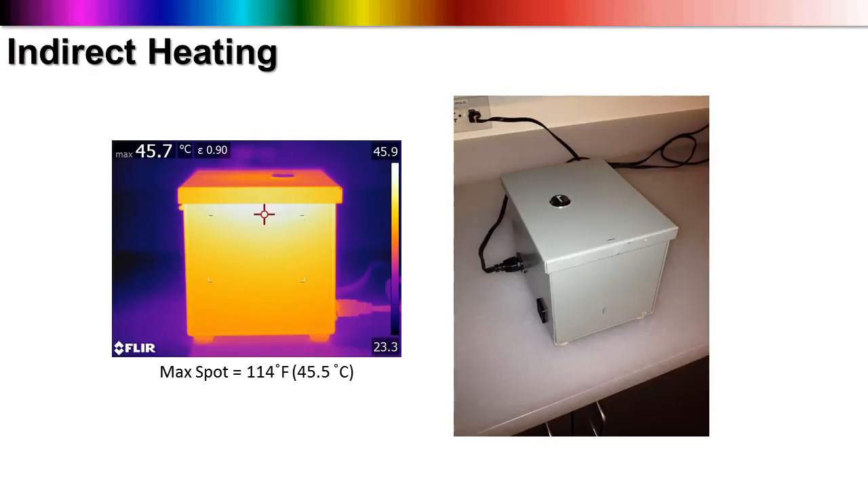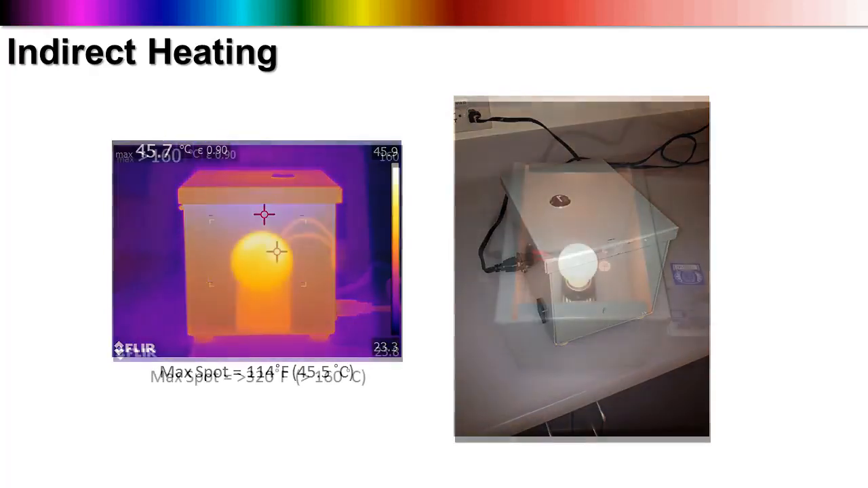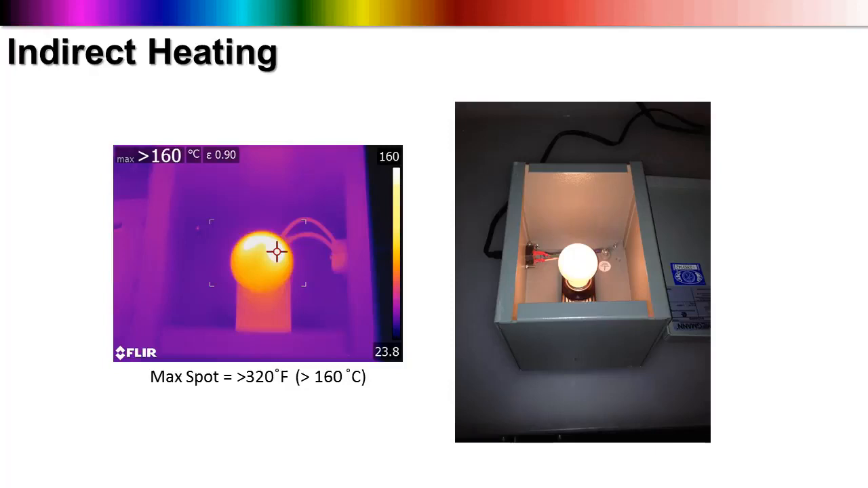This box in the lab contains an incandescent light bulb, and when energized and allowed to warm up, creates the following thermal signature. We can see a maximum surface temperature of only 114 degrees Fahrenheit here on the outside. After opening the lid and looking inside, we see an apparent surface temperature on the light bulb that's well over 300 degrees Fahrenheit. In this case, it's actually out of range on this particular camera. And when we run this lab in our classes, we typically see temperatures topping out at close to 400 degrees Fahrenheit in range 2. And that's on the surface of the bulb, quite a bit warmer than what's showing up on the outside.